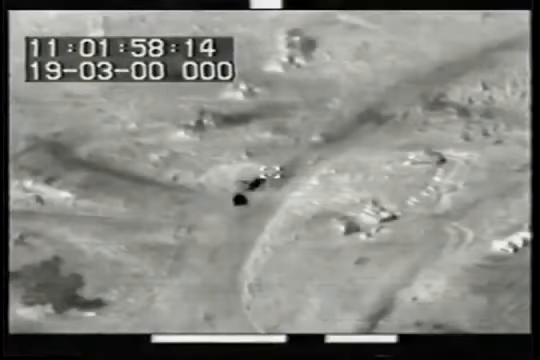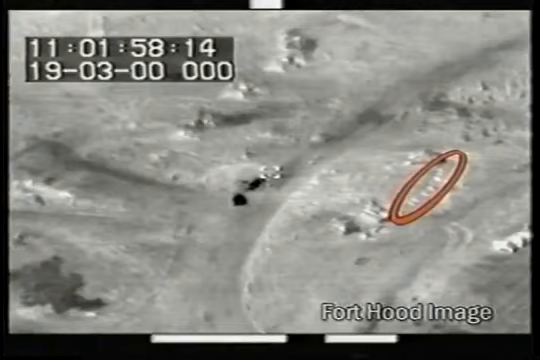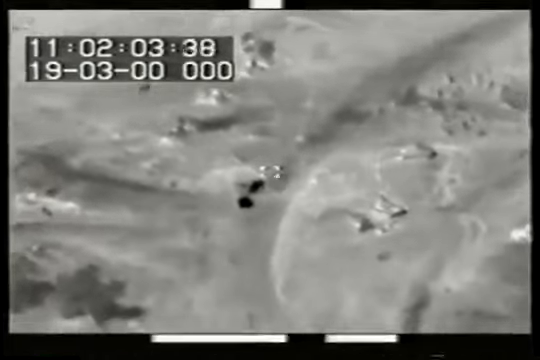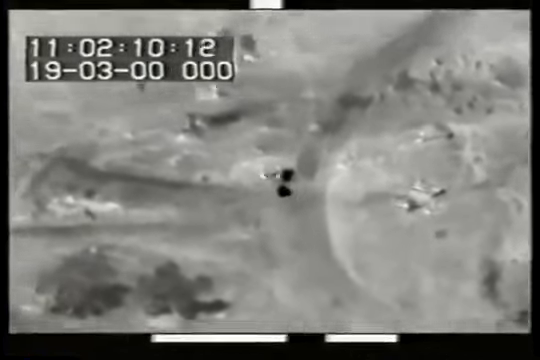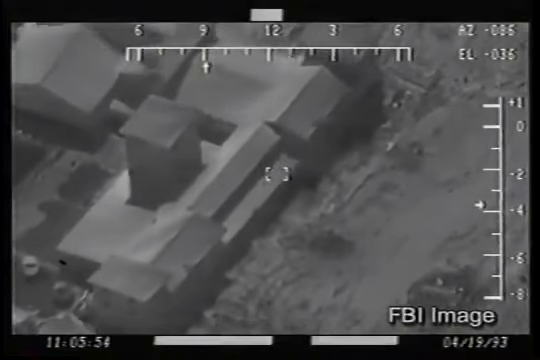The image analysts also reviewed the same still photo images in the context of FLIR imagery made at about the same time at Mount Carmel, as well as FLIR imagery shot later at Fort Hood. Upon reviewing the Fort Hood FLIR recreation imagery, the FLIR project scientists offered the following observation. Why does the Fort Hood FLIR test imagery appear to be so much brighter and lacking in detail than the imagery made at Mount Carmel on April 19th?